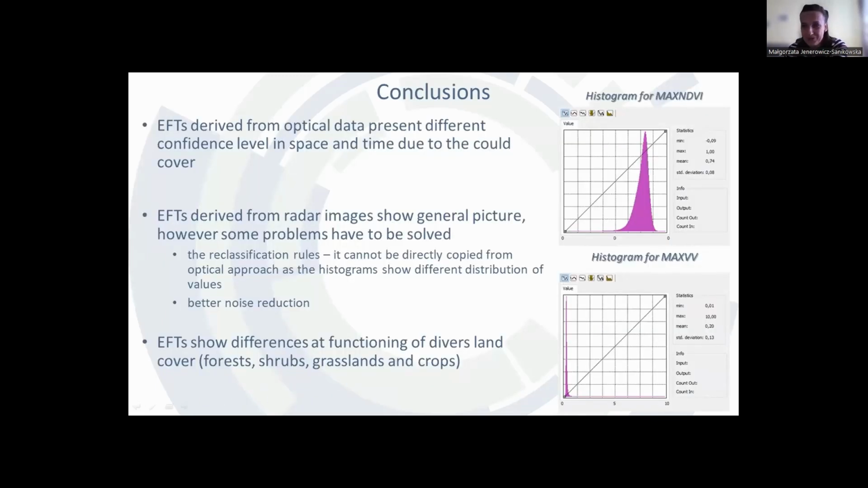Let's jump quickly to the conclusions. So the conclusions of our preliminary study are as follows. The AFT derived from optical data presents different confidence levels in space and time due to the cloud cover. AFTs derived from radar images show a general picture, however, some problems have to be solved. For sure, the reclassification rules, due to the difference in the histograms showing the distribution of values, and a better investigation or reduction of the noise which occurs in the radar data.